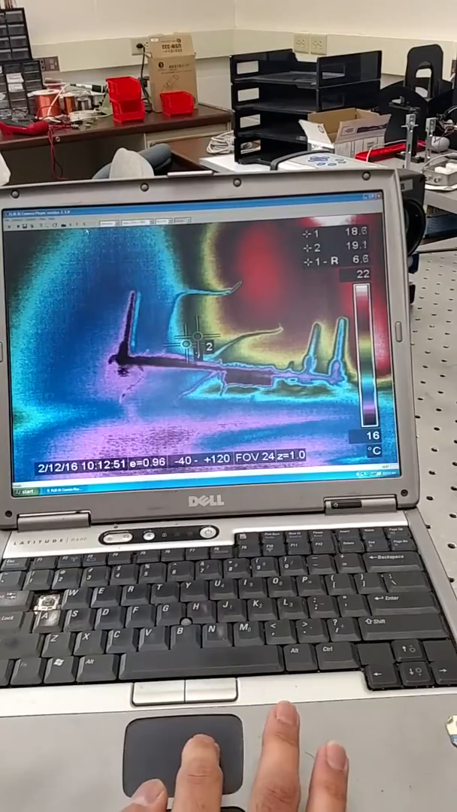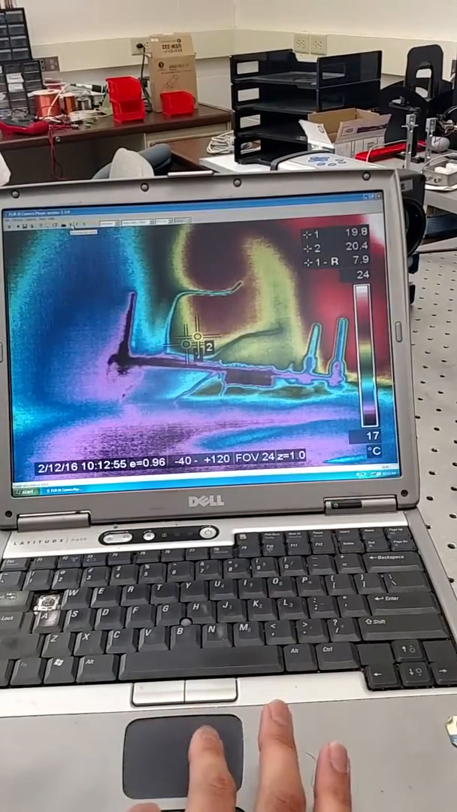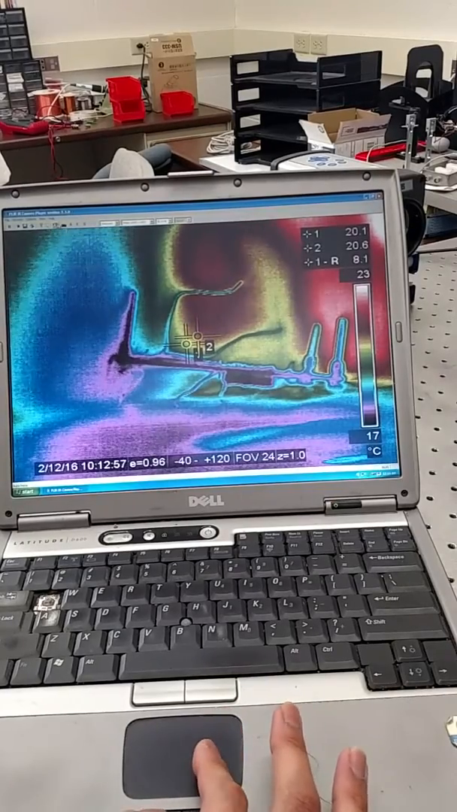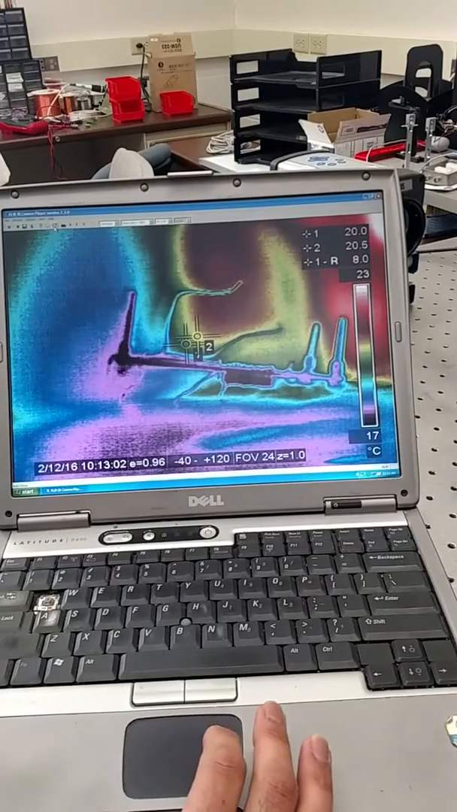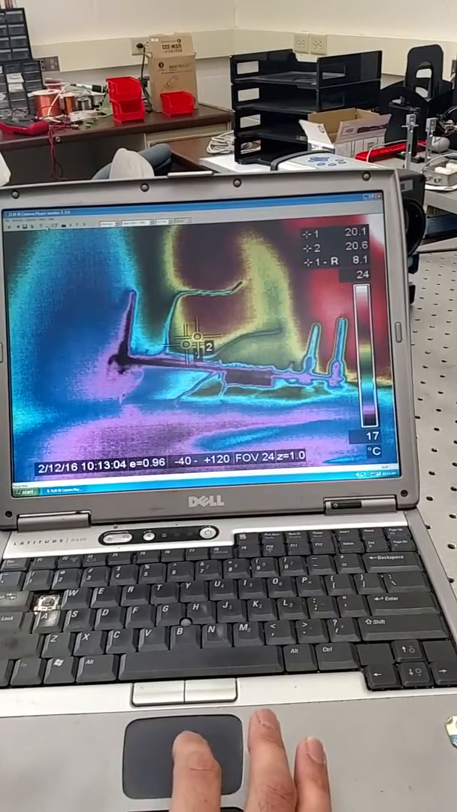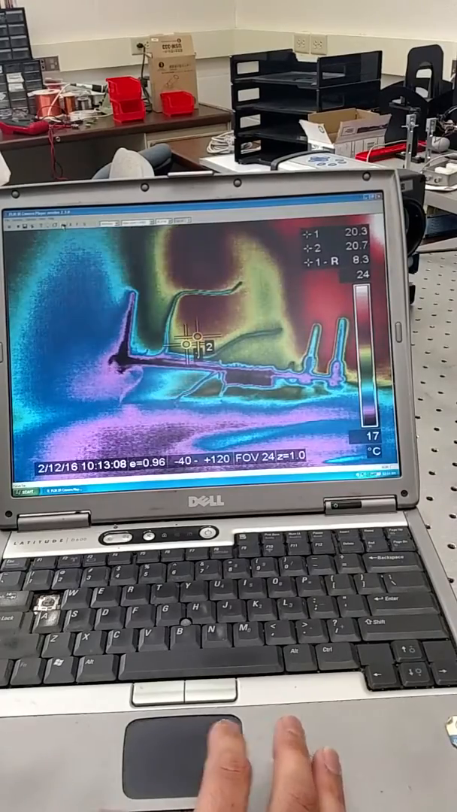What does it say? There's like a little drop box here. X is, oh sorry, that's not it. This is autofocus, A is auto, F is freeze. Oh yeah, there's this little arrow button, this little target. It says focus near, and then there's one autofocus, and the other one is focus far.